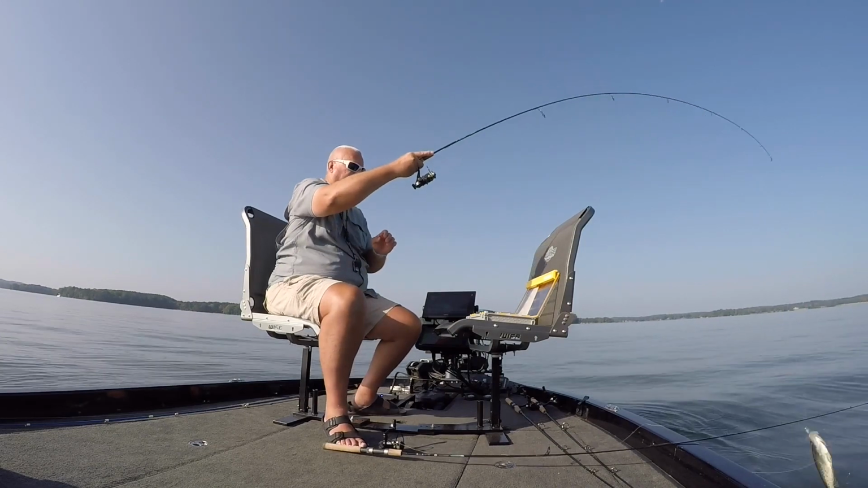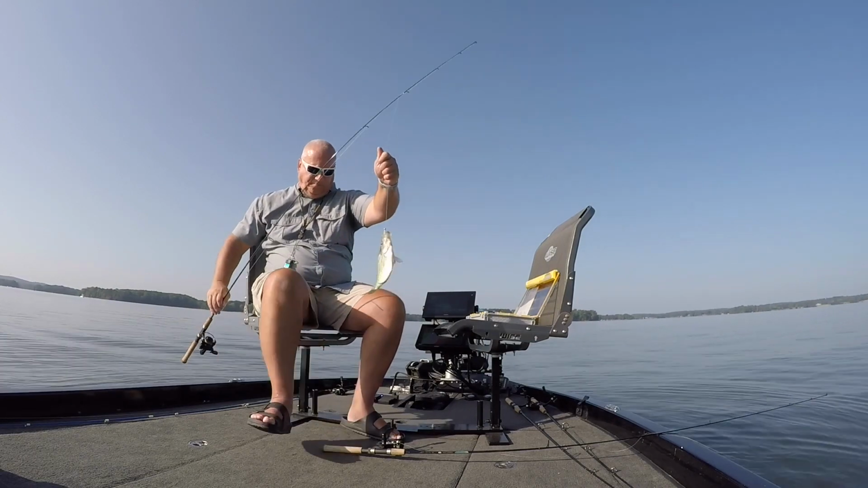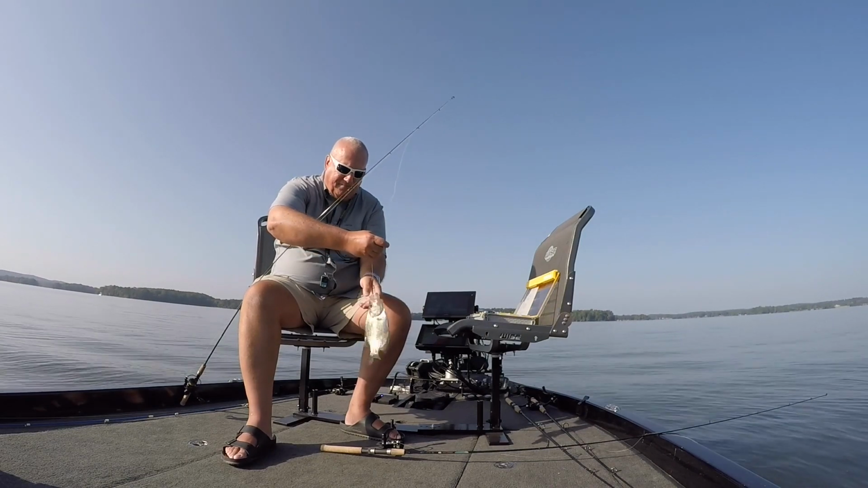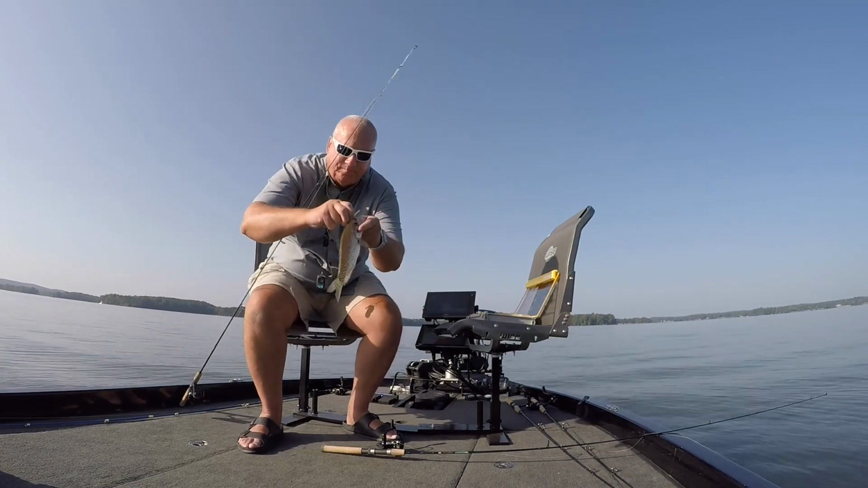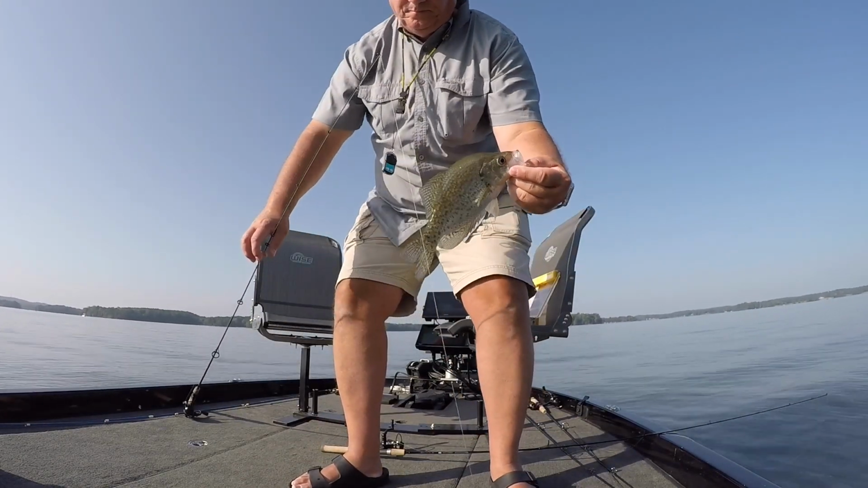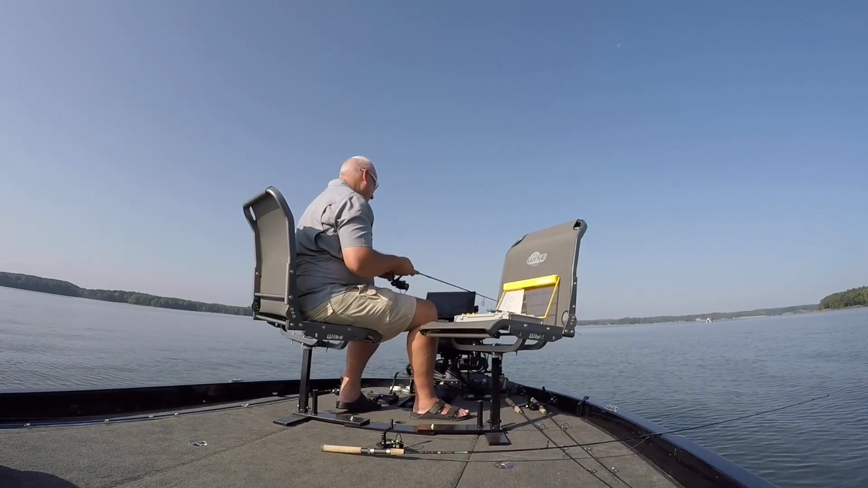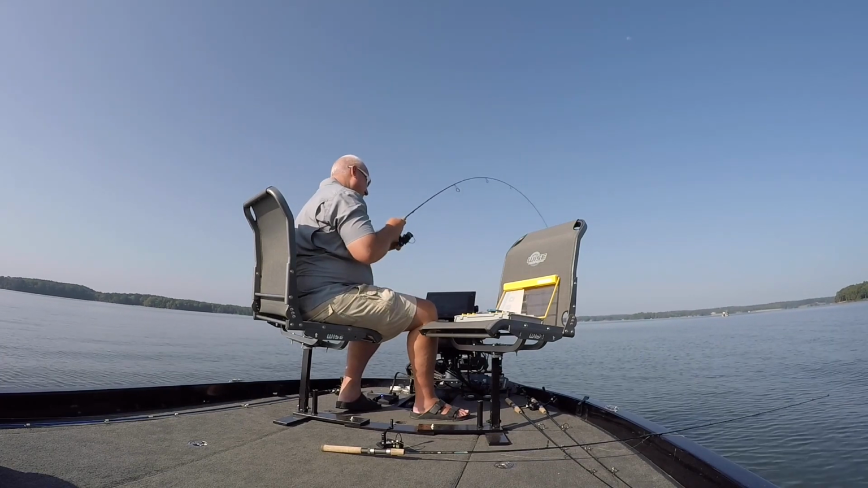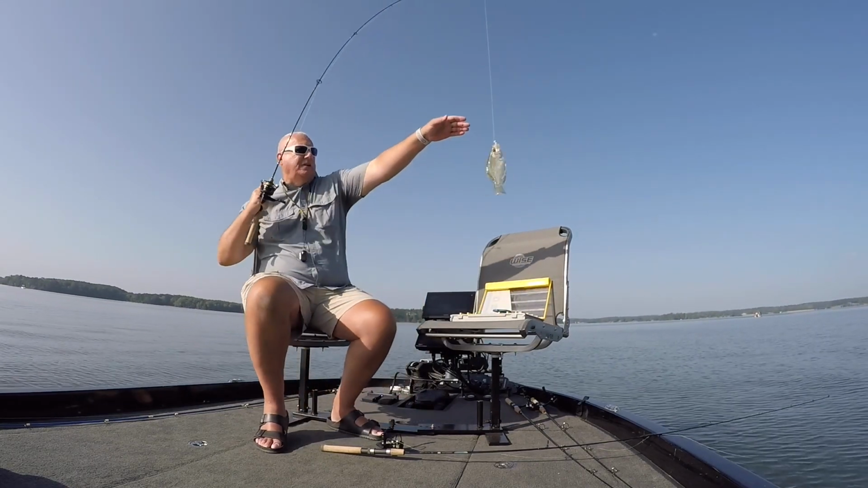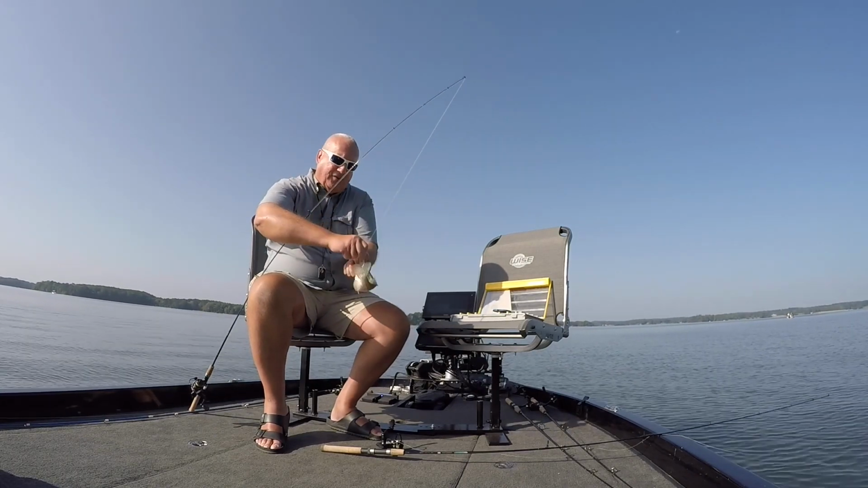A little bit bigger one. Oh yeah, that's a nice one. Found another brush pile out here that I missed while I was trolling around. It's a nice one. All right. I see a bunch down there, but boy, I tell you, it's hard to get them to bite.